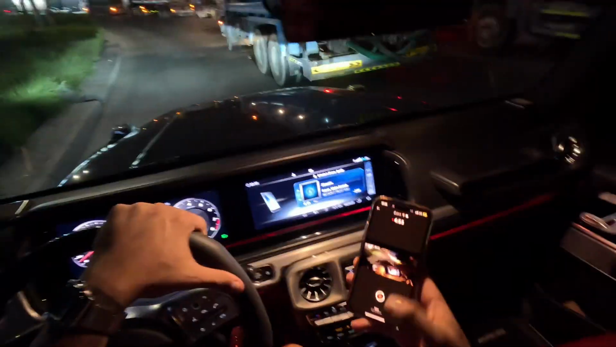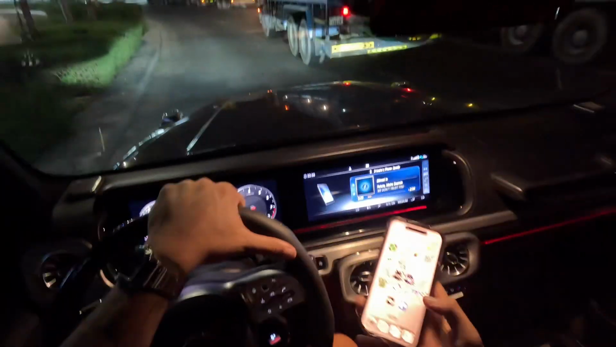Like I said, we're gonna go pick up this Brazilian girl. She's waiting for us right now. Actually, let me put the GPS in there.